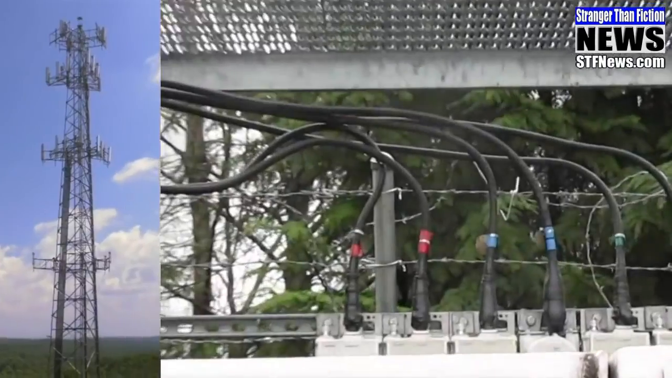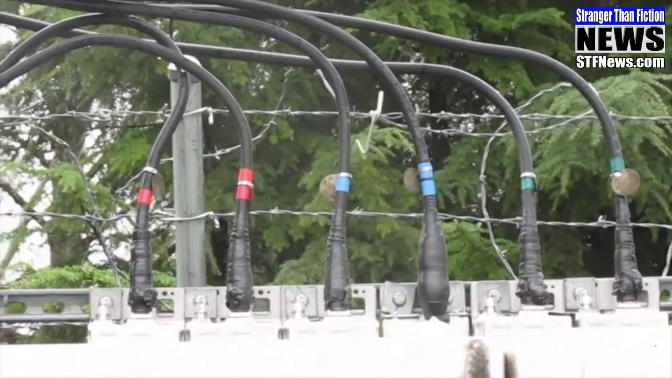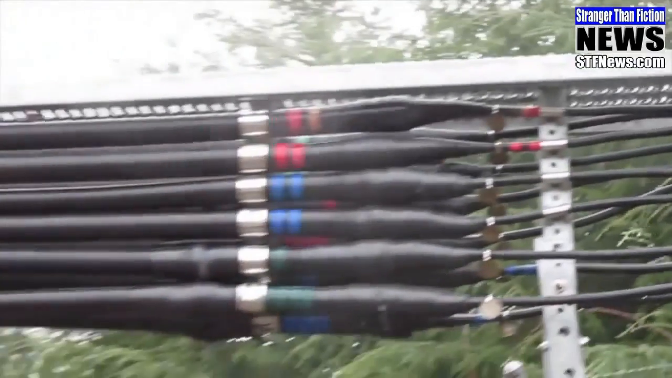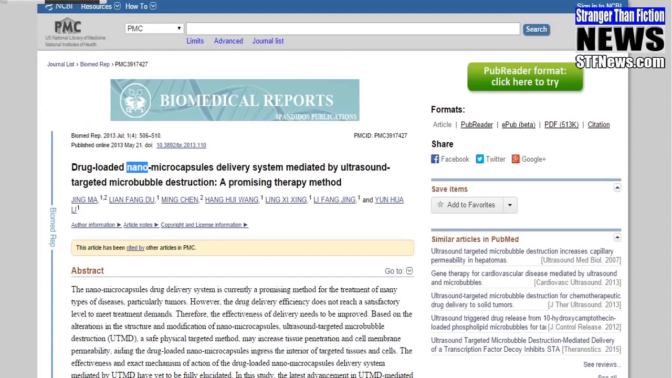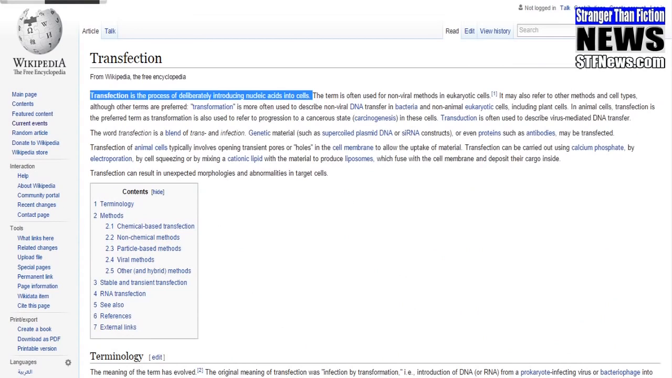And by what we've stumbled upon so far, it looks like these cell phone towers are just a small piece to another rather complex puzzle. We've discovered numerous US patents regarding various delivery methods for nano-sized weapons triggered by electromagnetic waves. These weapons are called MATRO weapons, M-A-T-R-O, consisting of nano-micro capsules containing DNA or chemicals for transfection purposes.